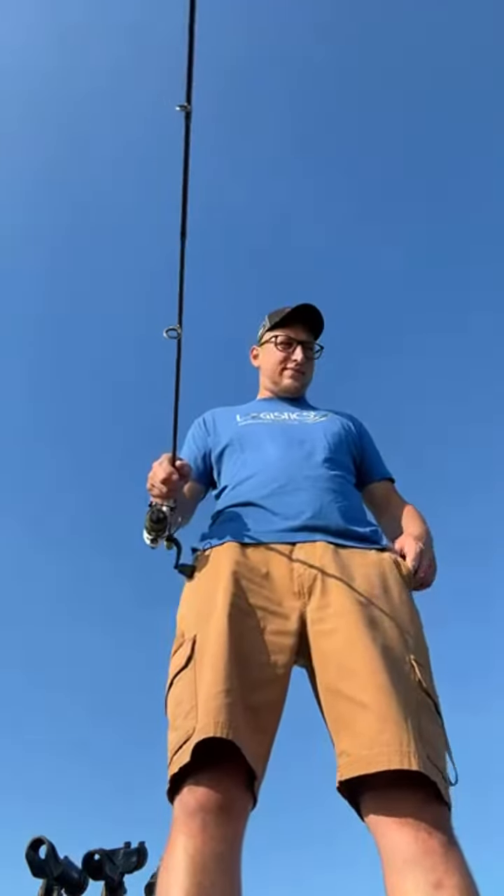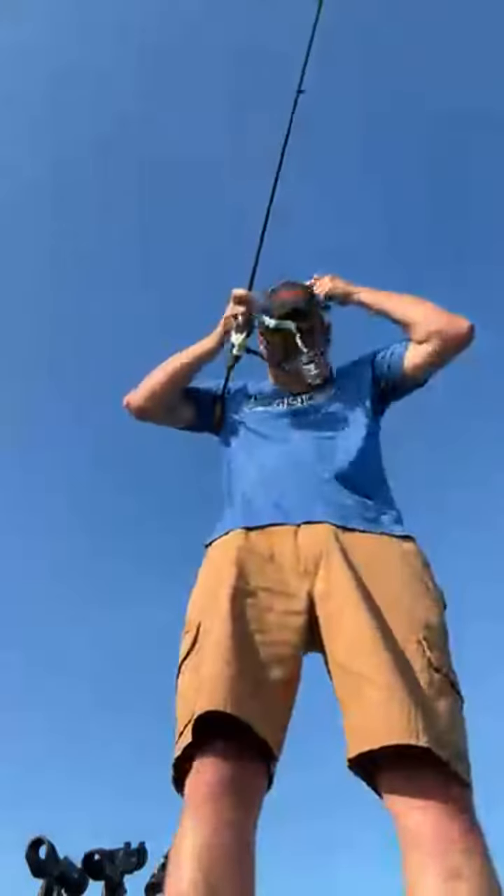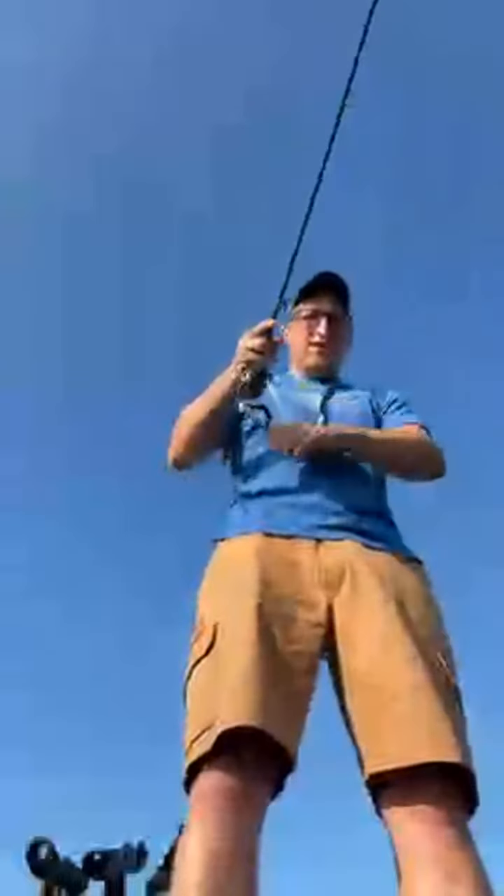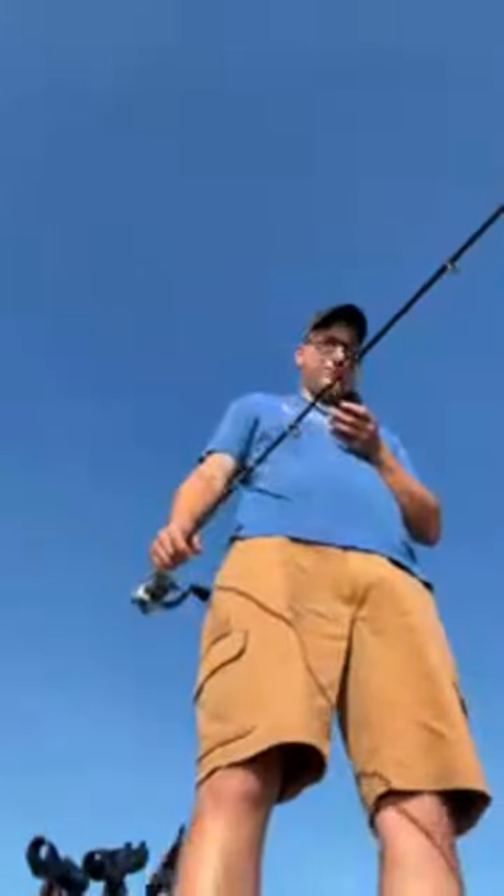There's some down deep. I see two of them like 55 feet. We're gonna go see if we can intercept them. Sniping position.